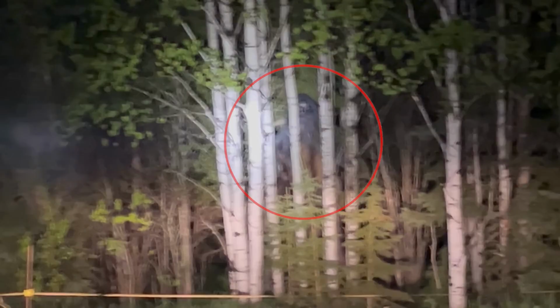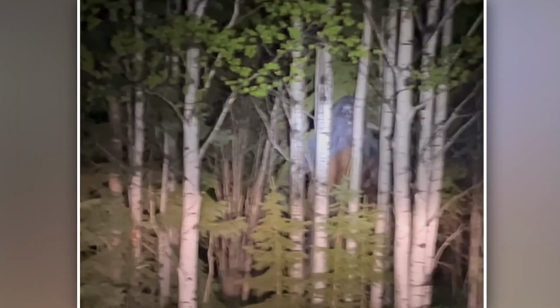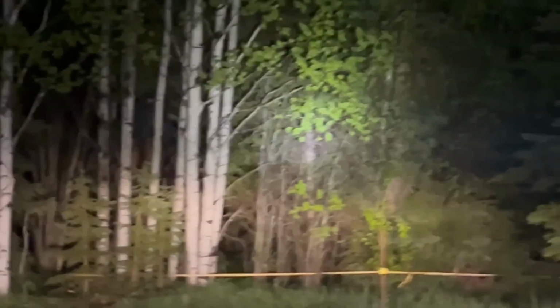The footage clearly showed it staring right at the vehicle, standing over 2 meters tall with black fur blending into the dense trees. Its gaze was unnerving, and the truck driver couldn't shake the feeling that he had witnessed something beyond the ordinary. I think it could be a reclusive creature of the wild, or perhaps a legendary Bigfoot lurking in the shadows.